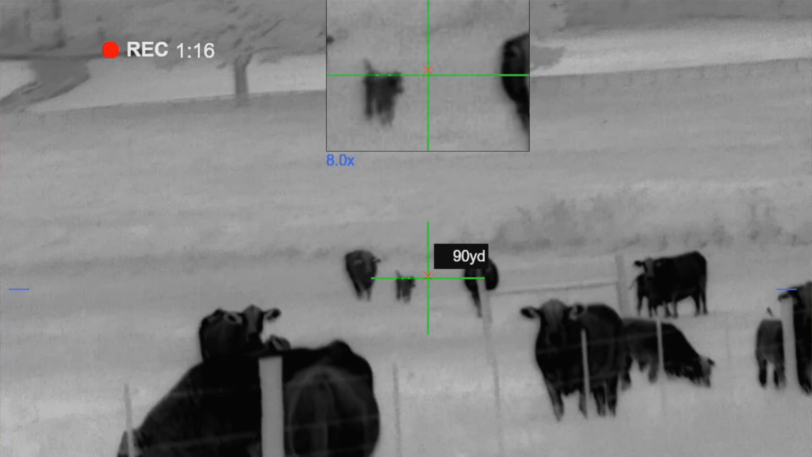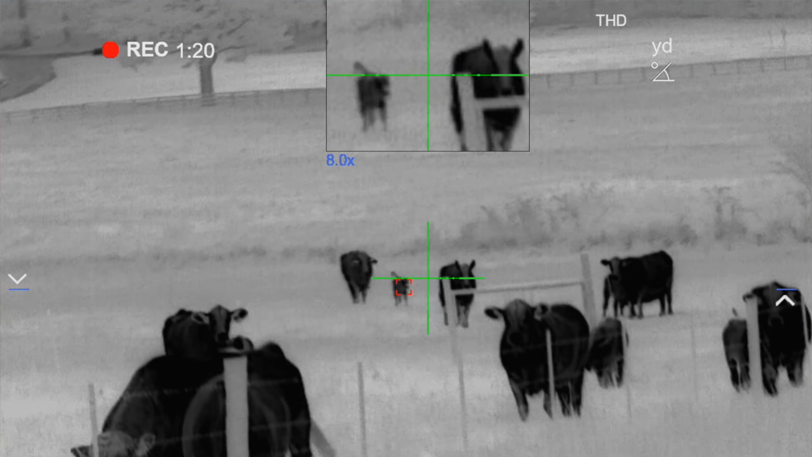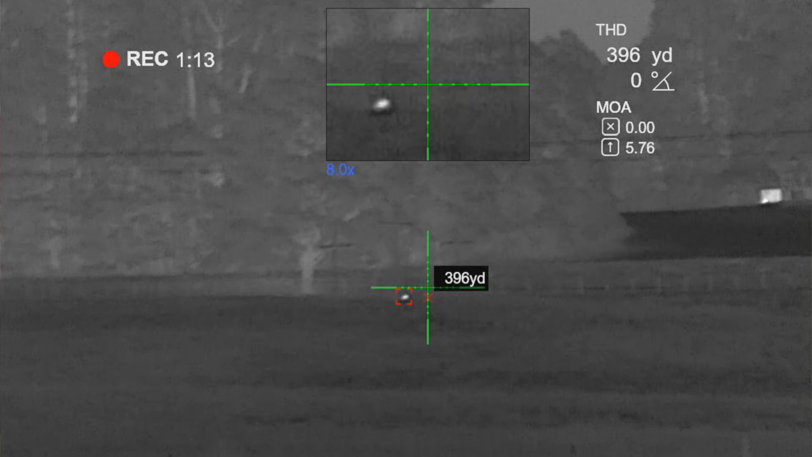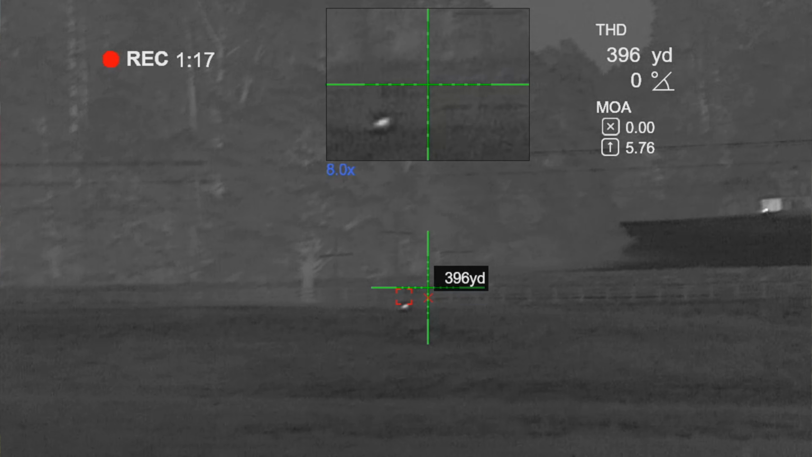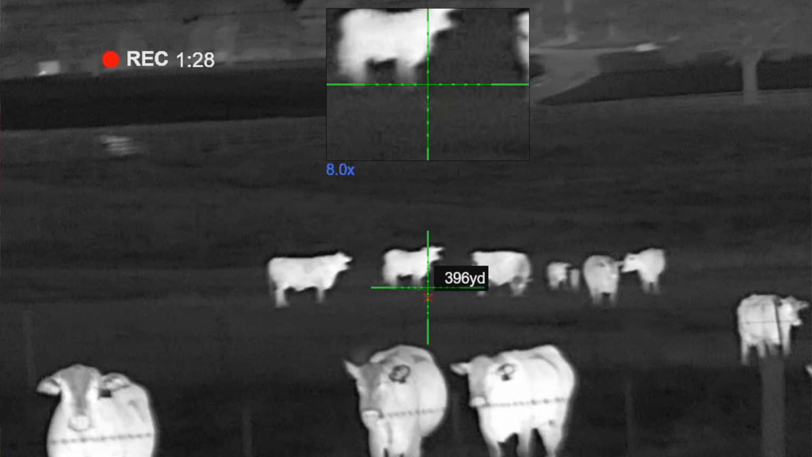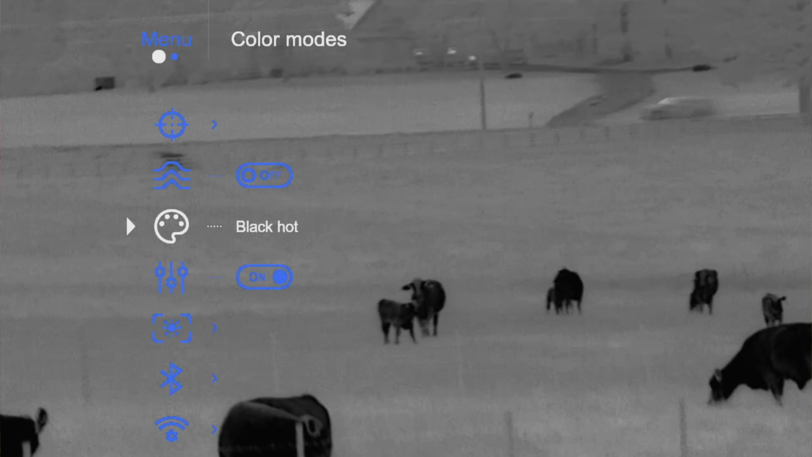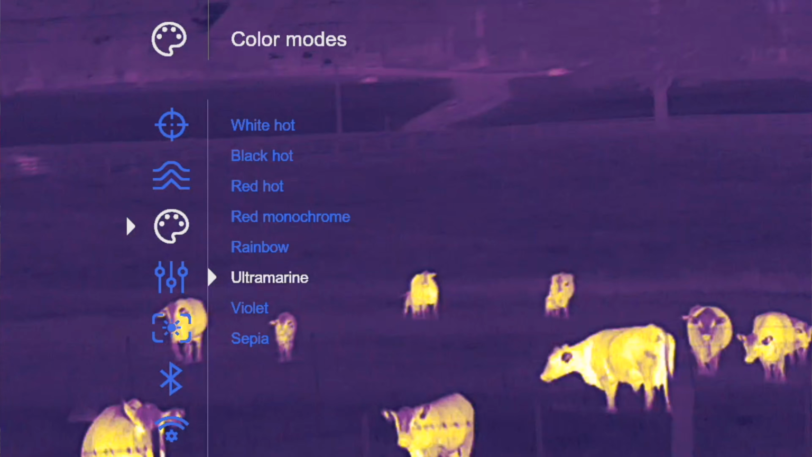If you take this same scope in the XP series, it's a little bit less magnification. I think it's 3 power now. The XP60 may have just a little bit better image than this XG60. The reason being is because the processor's working more to give you magnification and a little bit less on detail. With a 60mm lens, you still get like a 40-foot field of view on the 4-power scope.